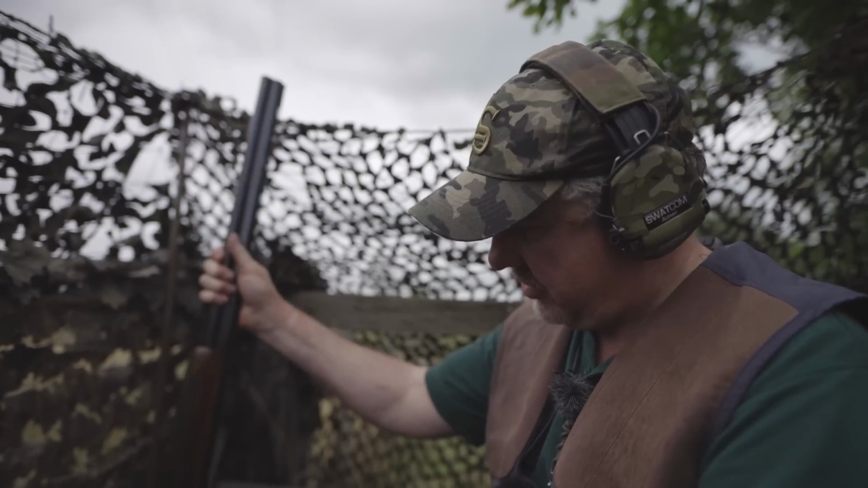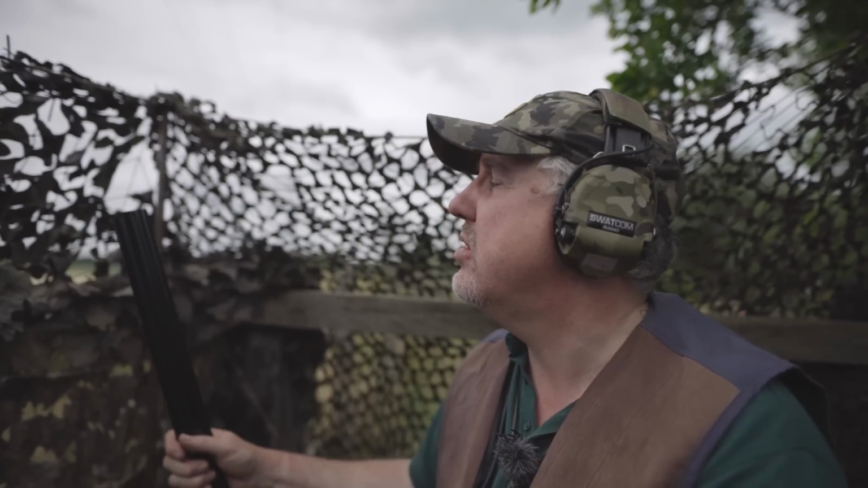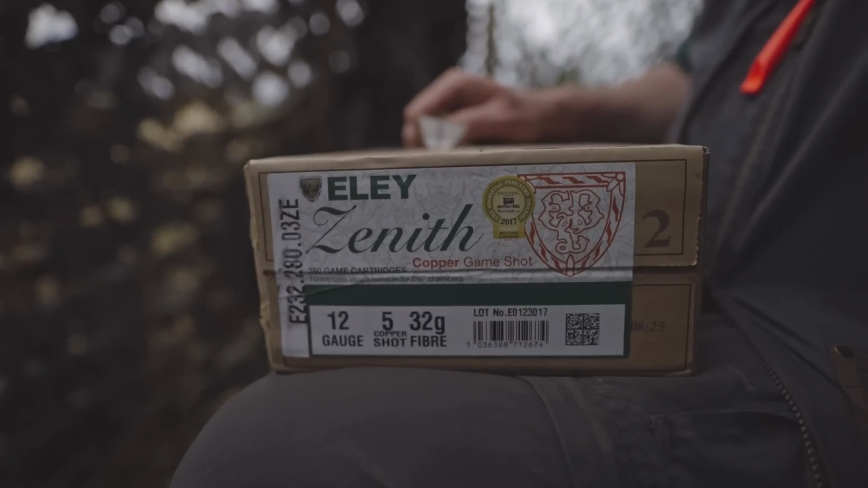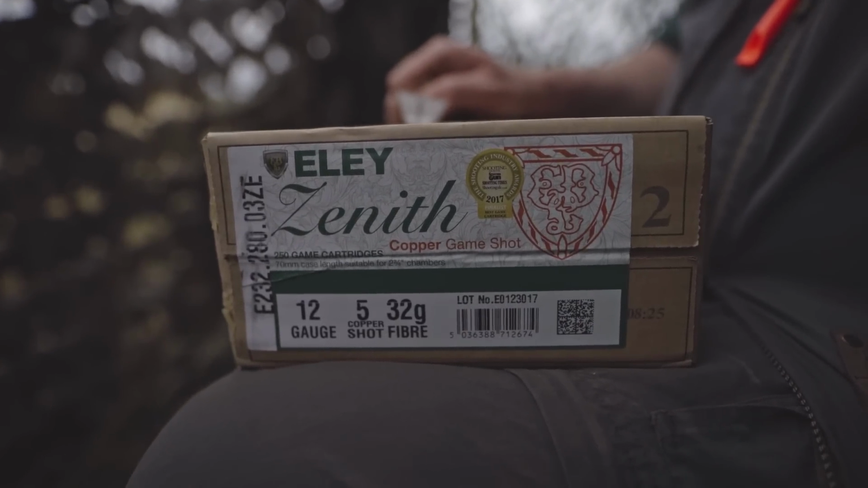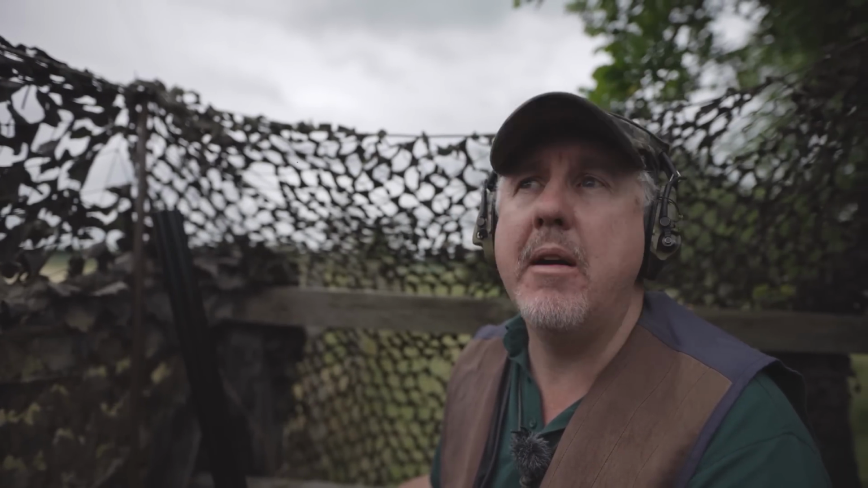So the kit I'm using today is the normal trusty MX12 12 bore Parazzi, fixed chokes, not solid chokes. And we are using none other than the Ely Zenith 32 gram number 5 shot. I've got some 30 gram 5s as well.